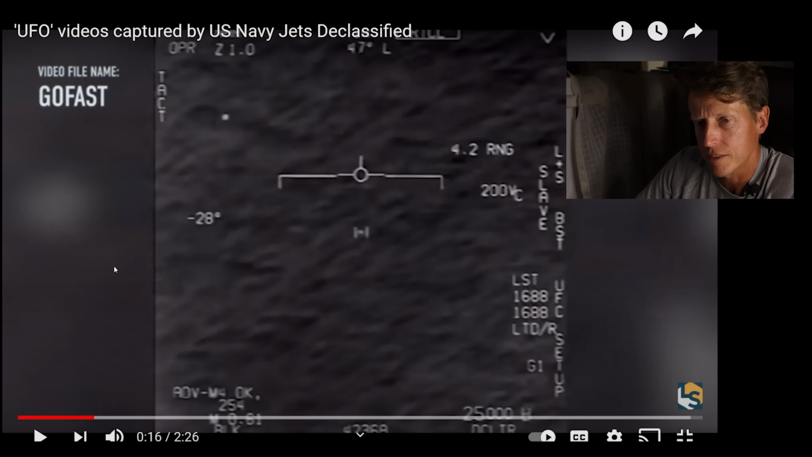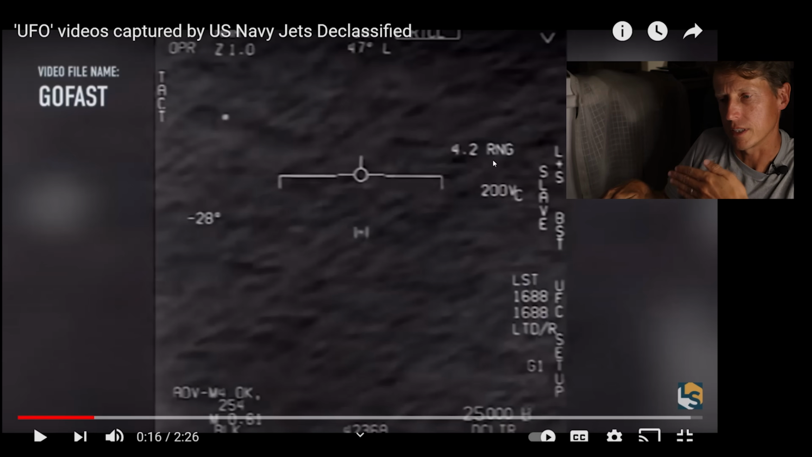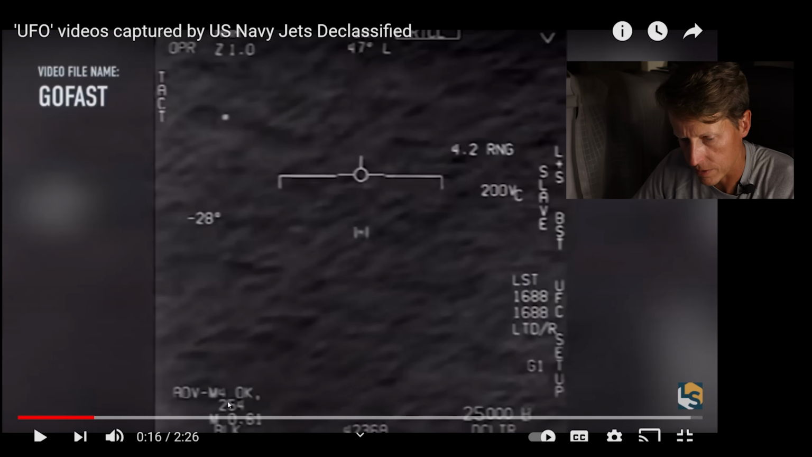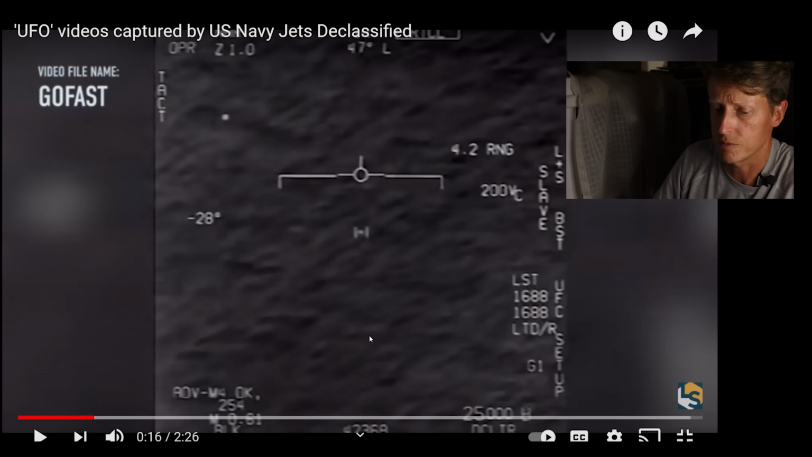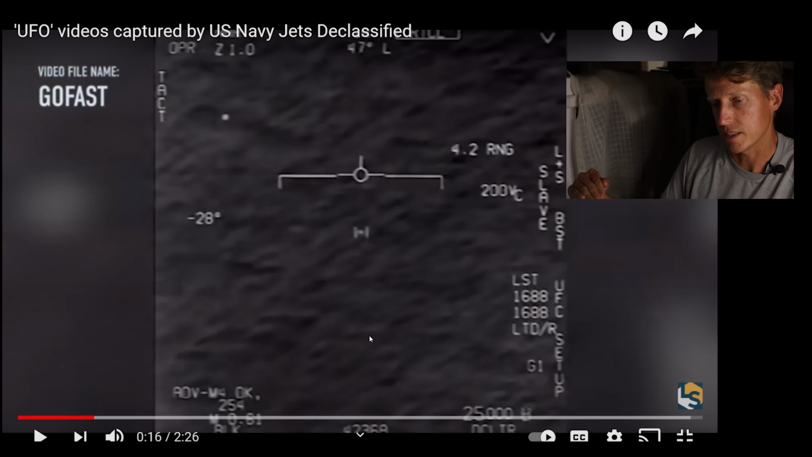Okay, this is the GoFast video, and the biggest difference on this video is we get ranging. Okay, actually it is kind of a different video. The intercept is basically they're up again, so 25,000 feet, going pretty slow, at 254 knots. So this isn't fighting airspeed. They're just kind of moseying up to it, at 25,000 feet, and it looks like it's going kind of fast the opposite direction.